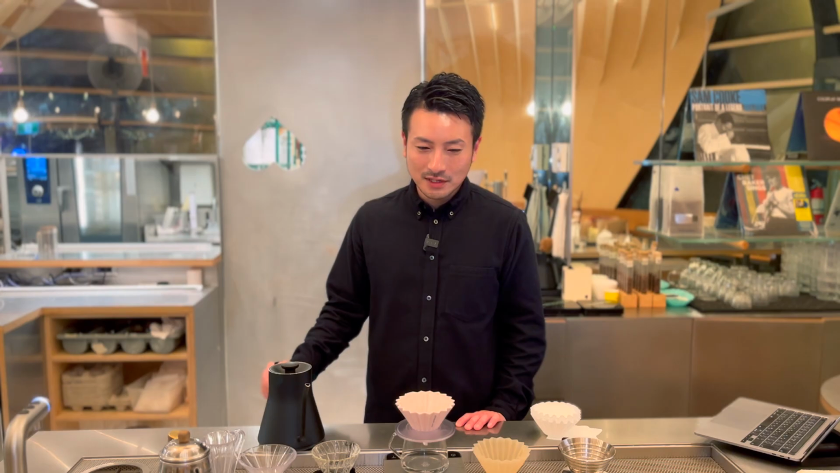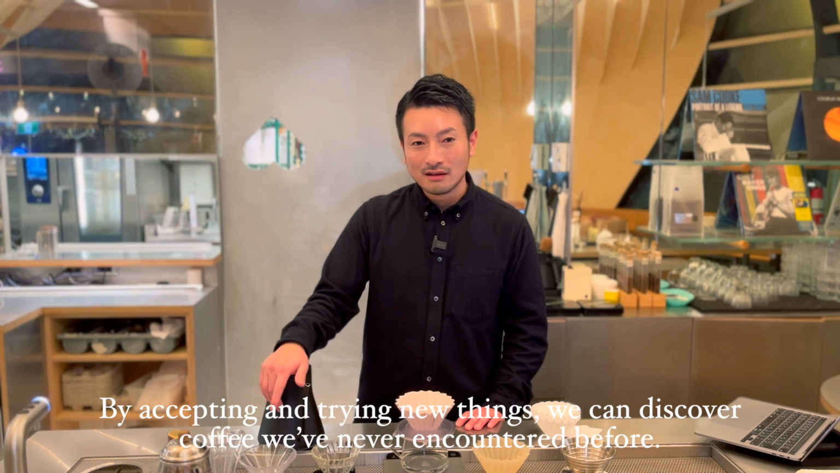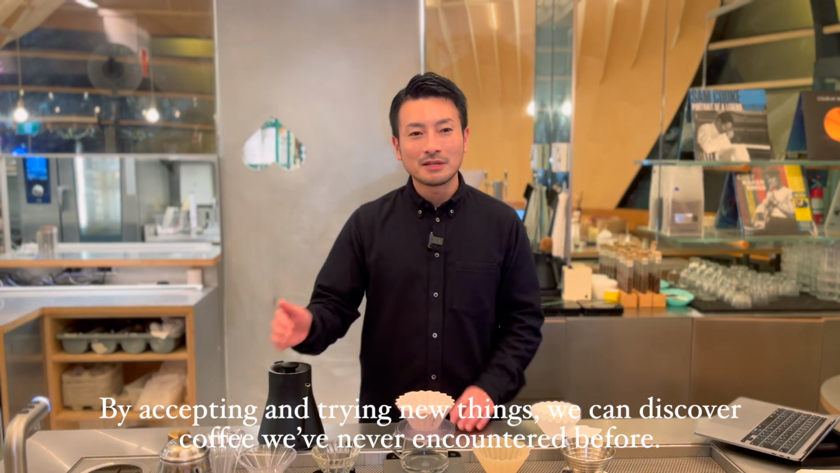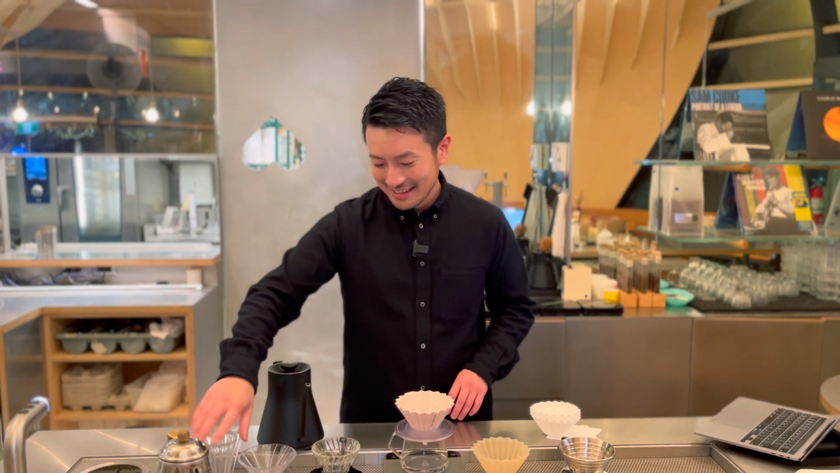I guess a lot of people say coffee tastes better without rinsing, and that's totally fair. But I think some of the reasons I mentioned earlier might be playing a part. For example, maybe you realize, oh, I do use a lot of water in my first pour. If that's the case, why not try rinsing the filter and adjusting the pour size to see if it makes a difference? Small changes like this can lead to new flavors you've never experienced before. If this video helps you rethink your approach even a little, I'd be really happy.